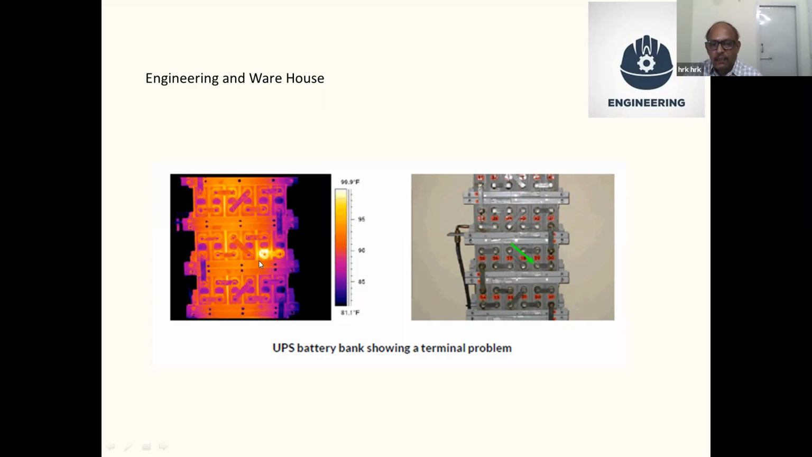These hotspots in batteries we can find using thermography equipment, which shows the exact temperature of the terminals. If all other things are normal and only one battery terminal is high, we call this a hotspot, and we take corrective action.